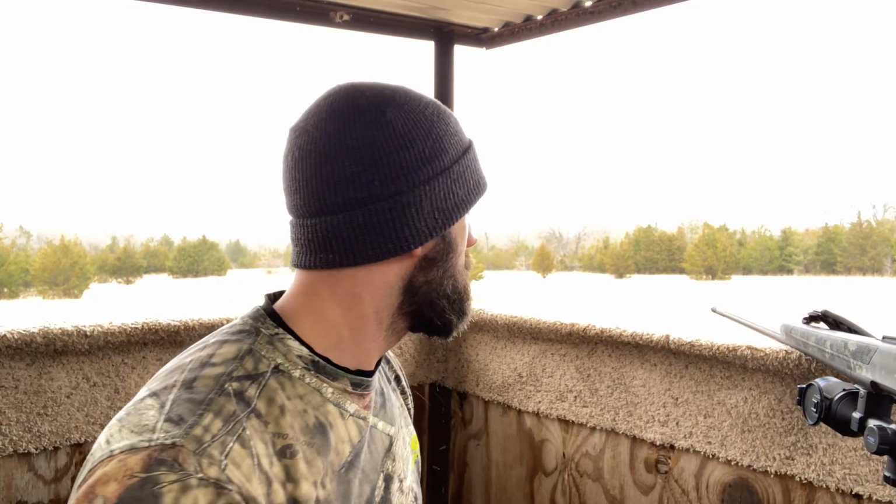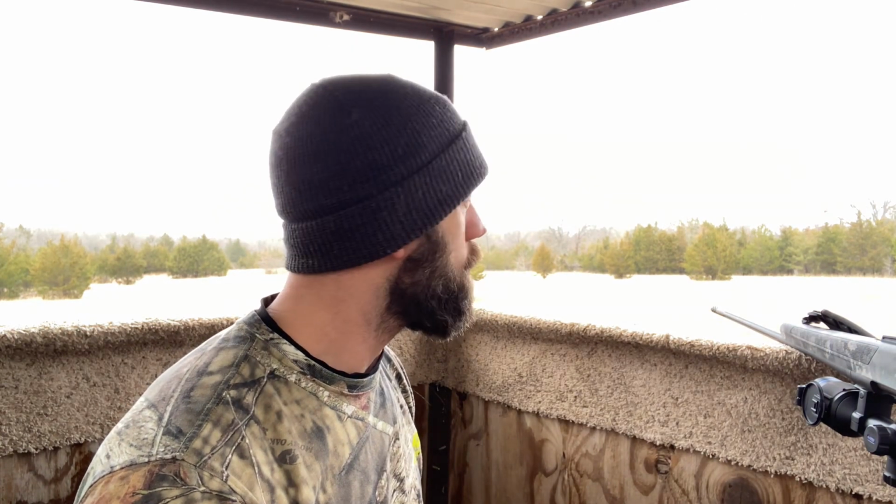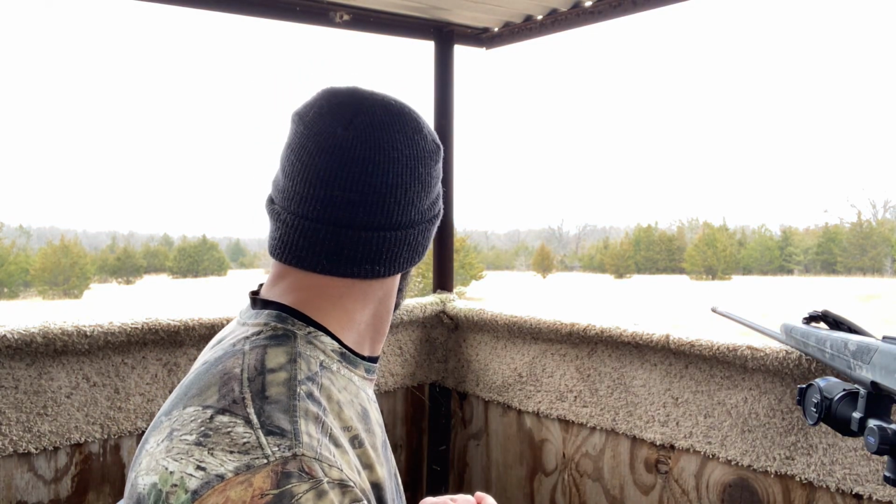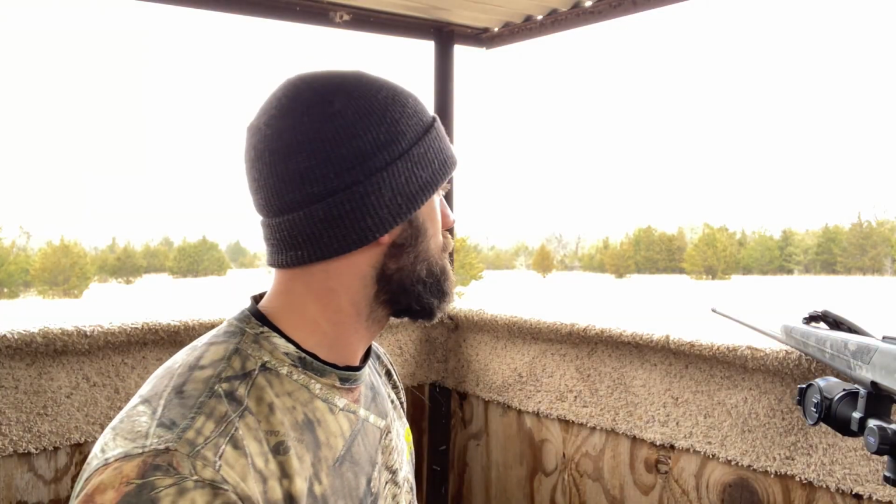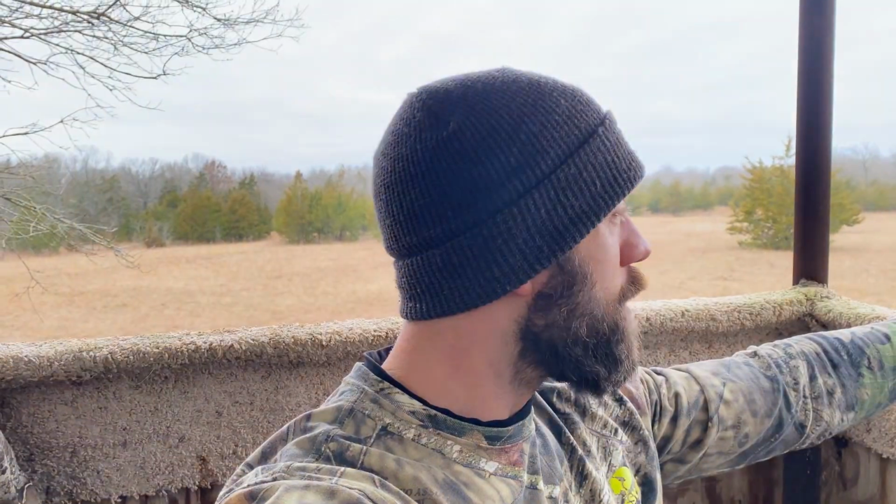All right, we are all settled in. It's super calm right now. There's almost no wind at all. But we got about an hour until the feeder actually goes off. And from there, we see what happens. And the feeder itself is only like 20 yards away. Check it out, it's like right there. So we're gonna get some up front close action if these hogs decide to come our way. Man, a bunch of coyotes.